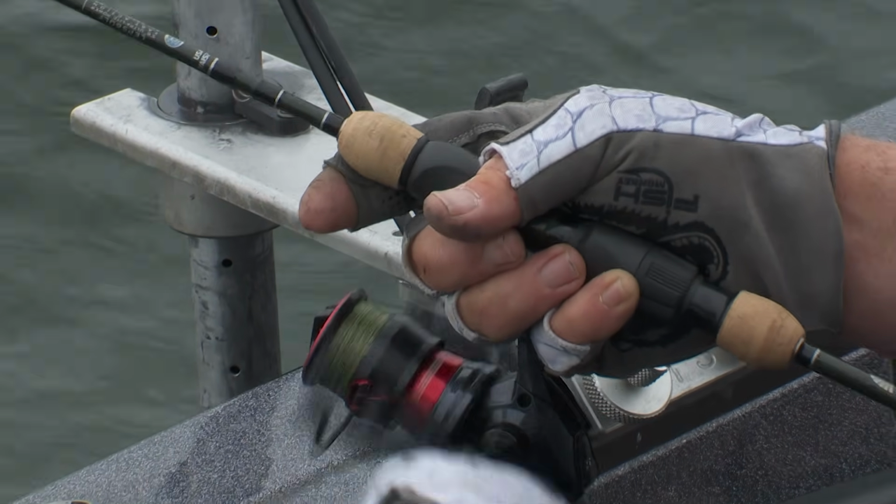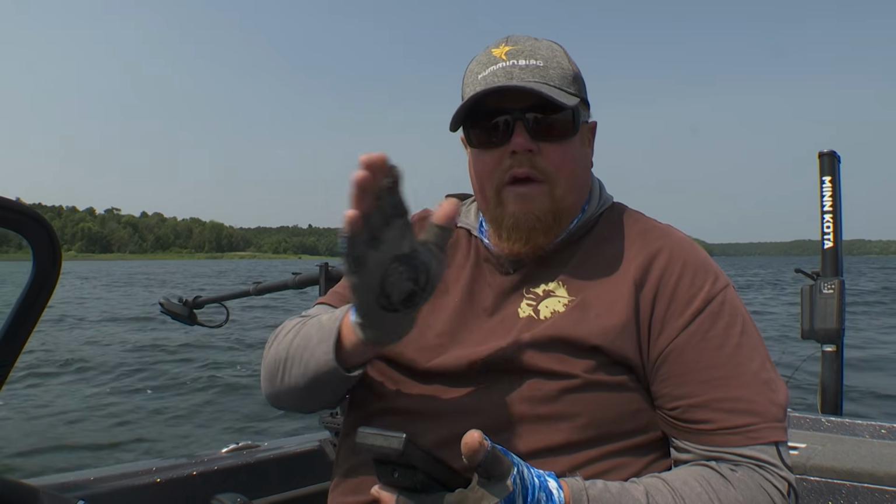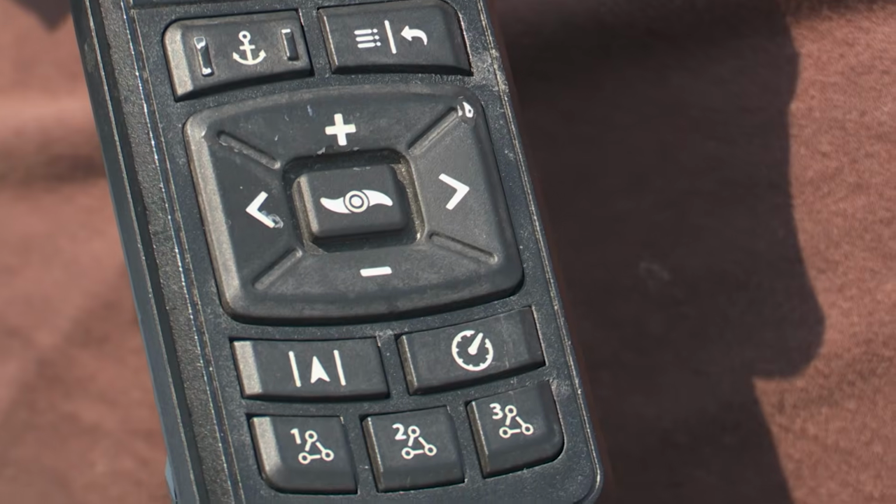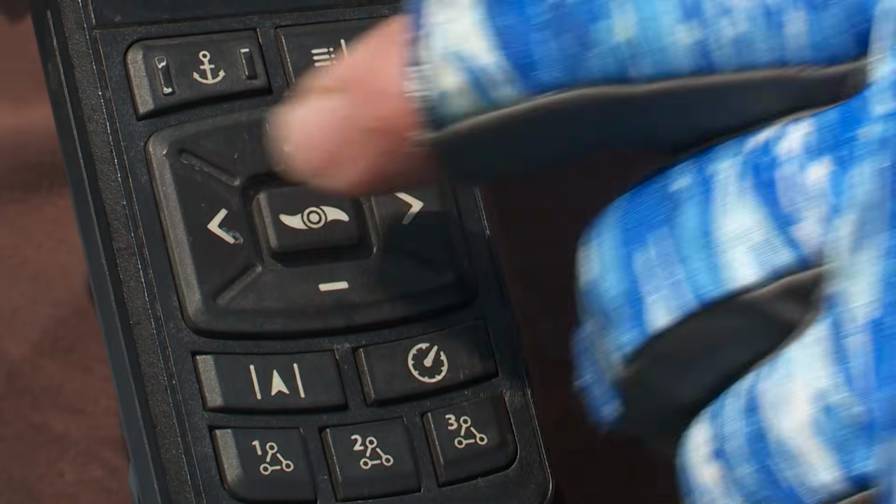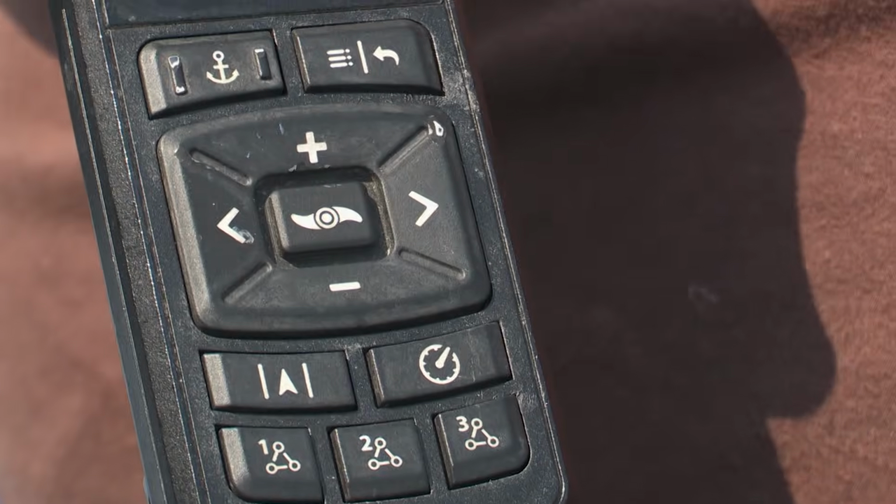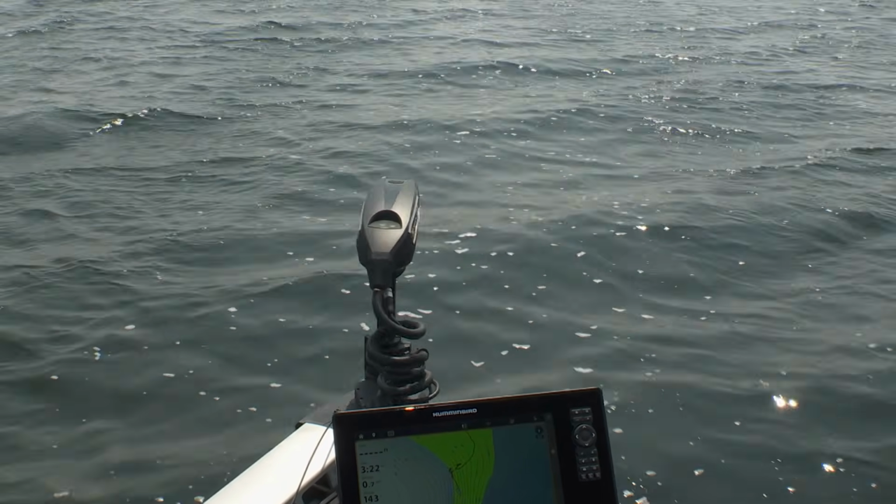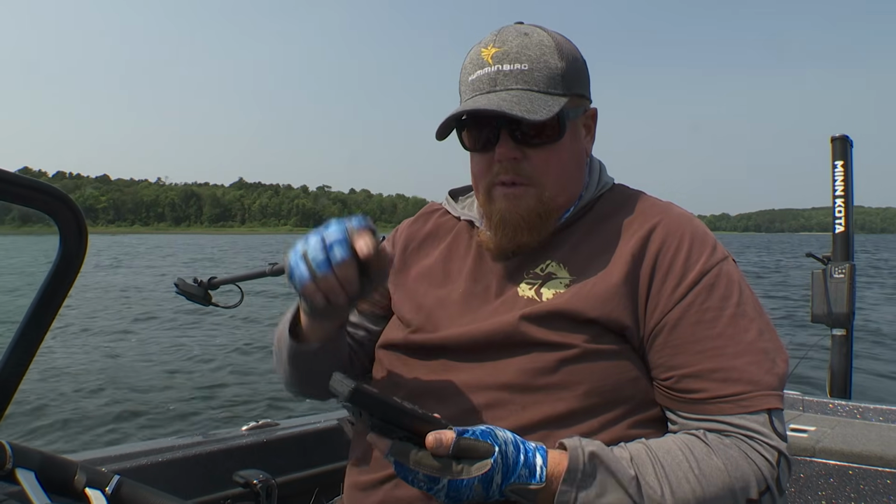The cool thing with Spot Lock and using Minn Kota and Humminbird Explorer is you could jog. And jog is a feature that allows you to move in 5-foot increments. So if you're on a hot spot, but you gotta move just a little bit over 10 or 15 feet without losing your area, you just hit arrow left, right, plus or minus these areas here, and just 5 feet every press. So now we're moving 20 feet to the left or east of where we're anchored here.